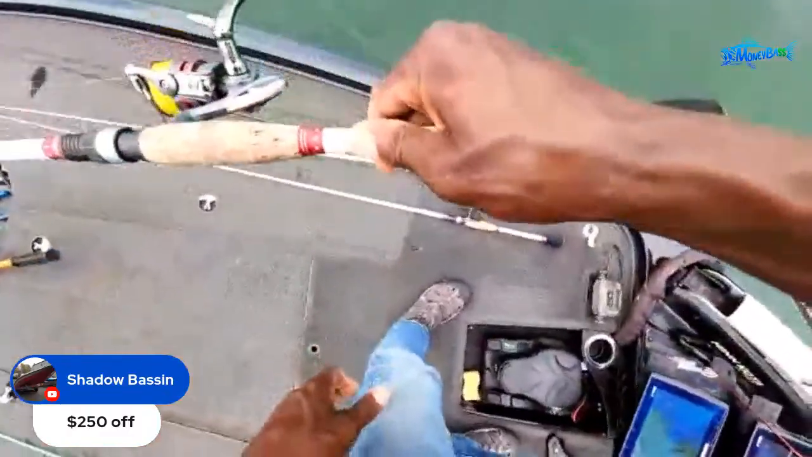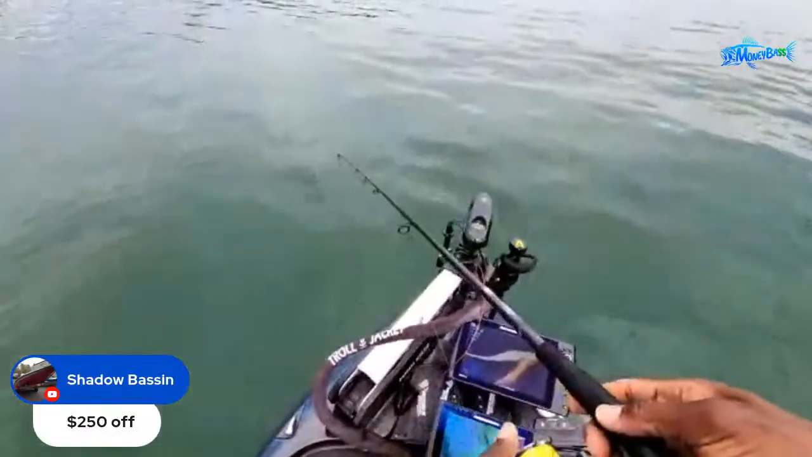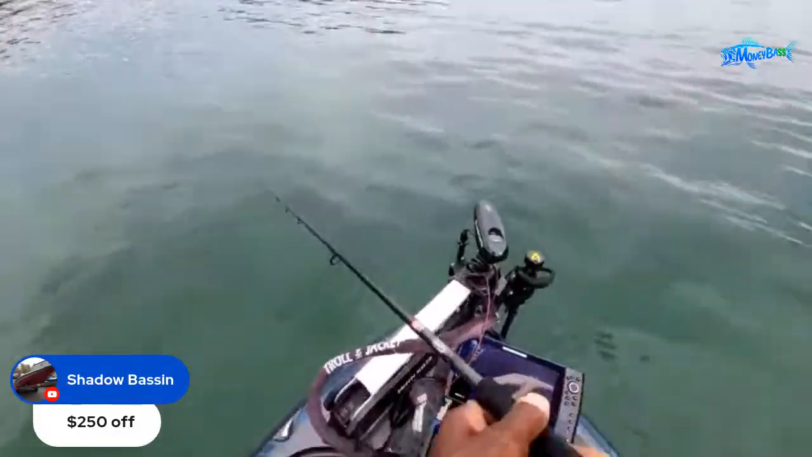All right. No go on that. Let me try this shaky head one more time. And then we're going to head back to that other spot and see if those fish are still over there wanting to have some fun.